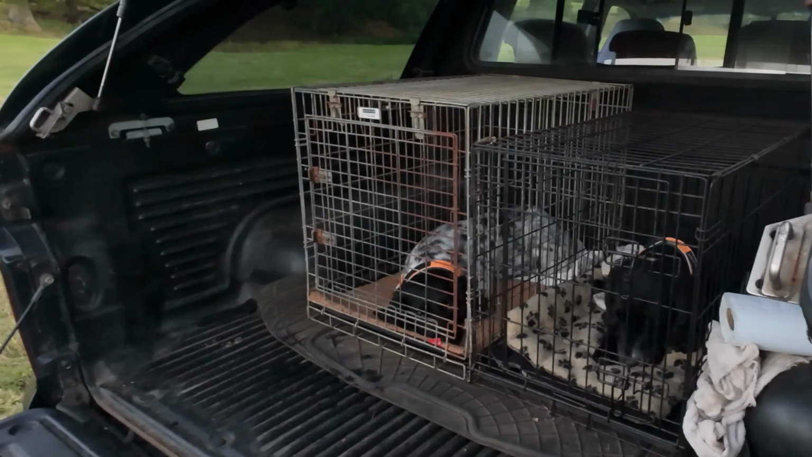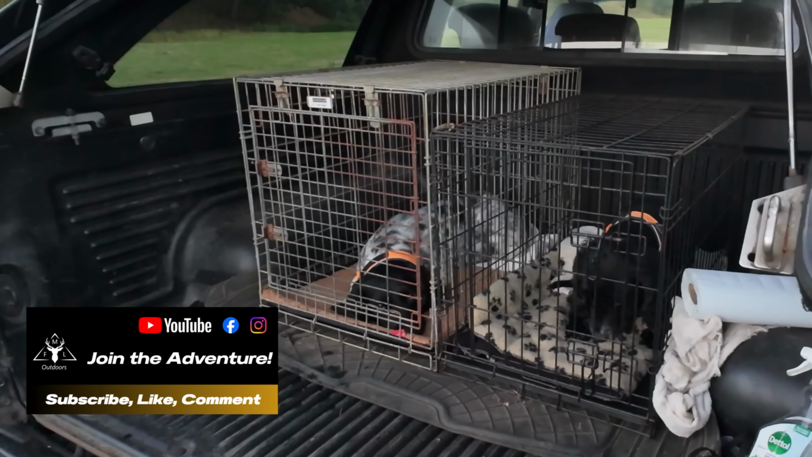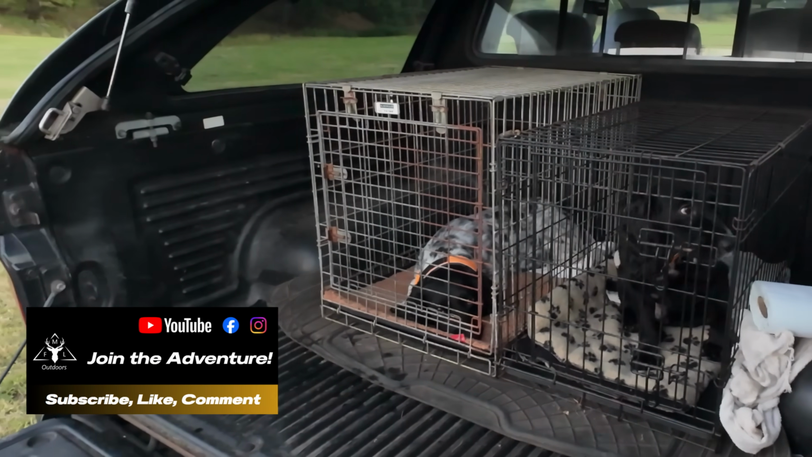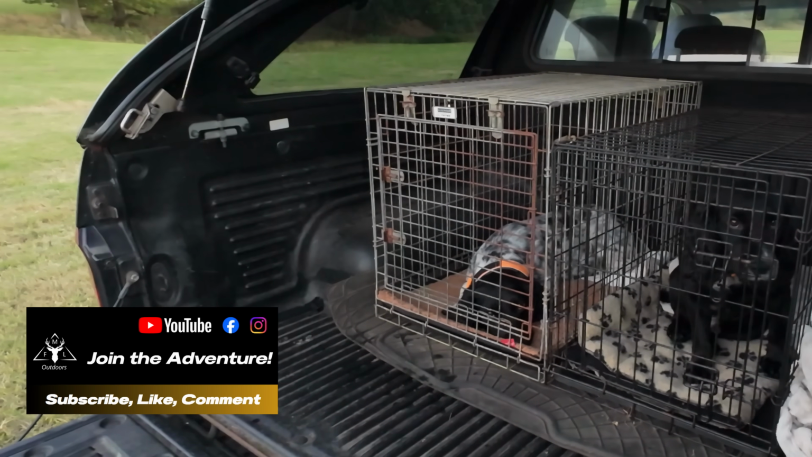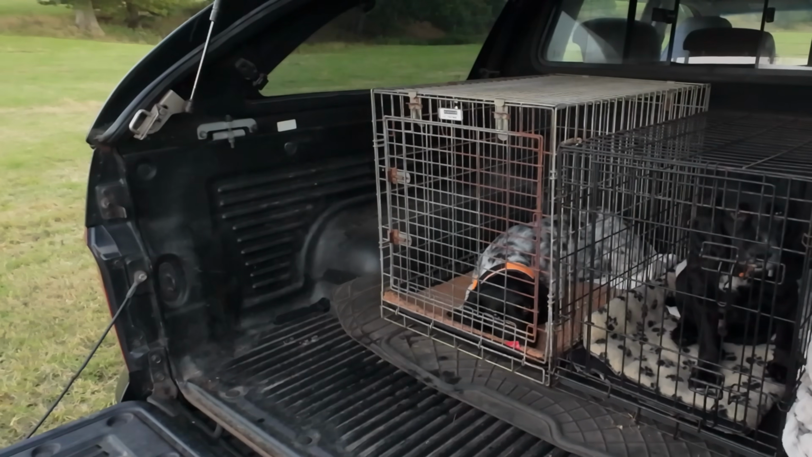Got my two friends with me tonight. There's Barney, waggling his tail away there. You're always waggling your tail, aren't you, Barney? And there's Bertie, and he's just chilling out. That right? Yeah, so they're with me tonight.